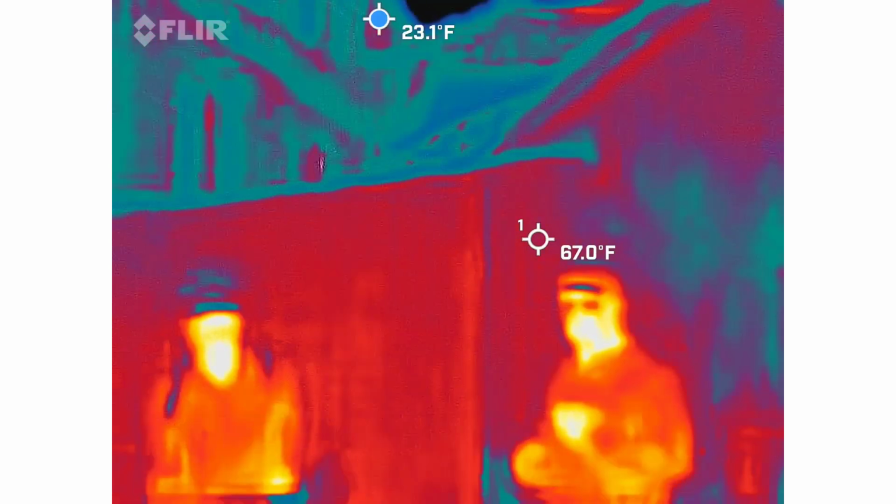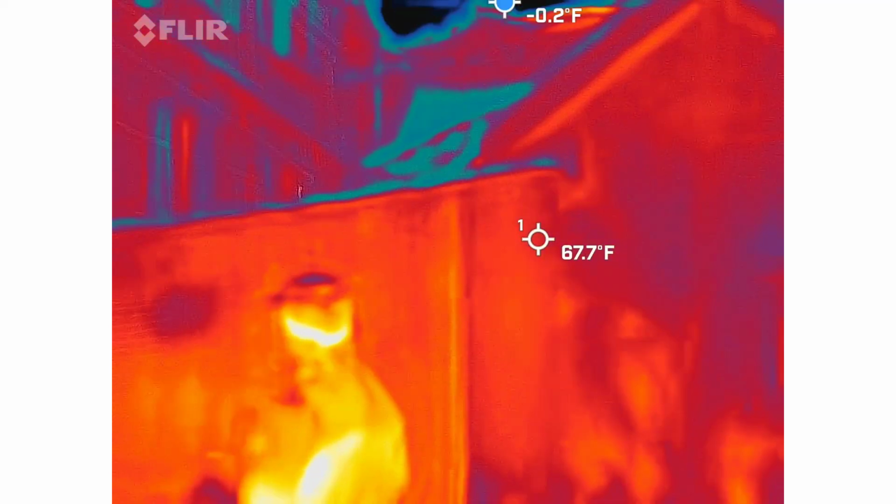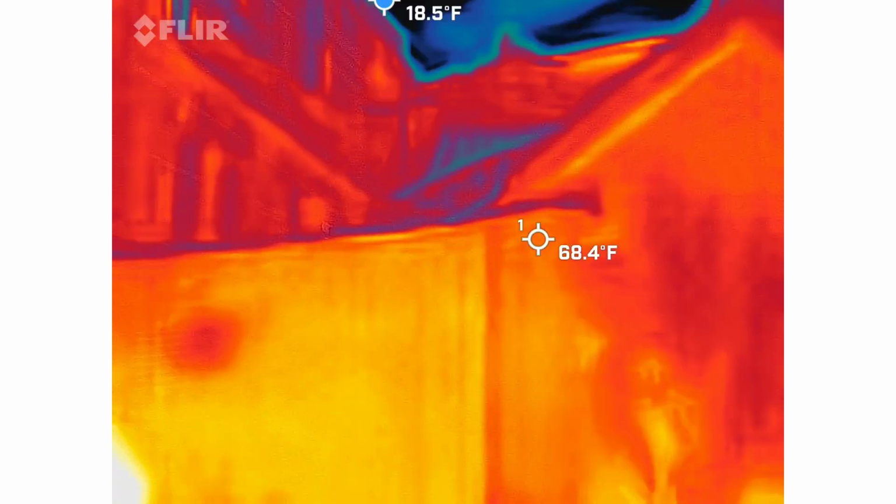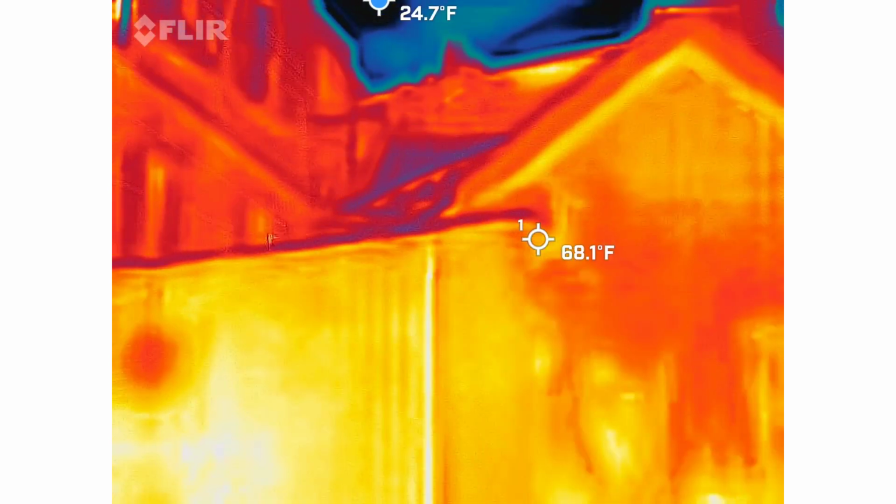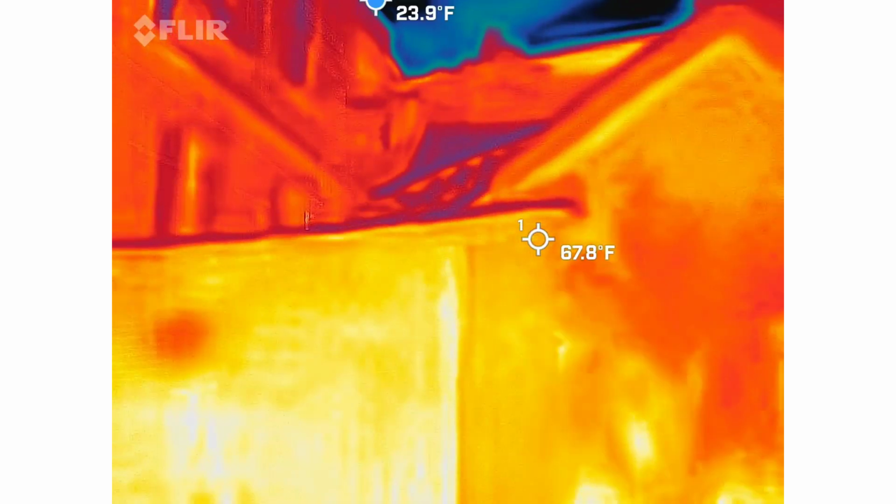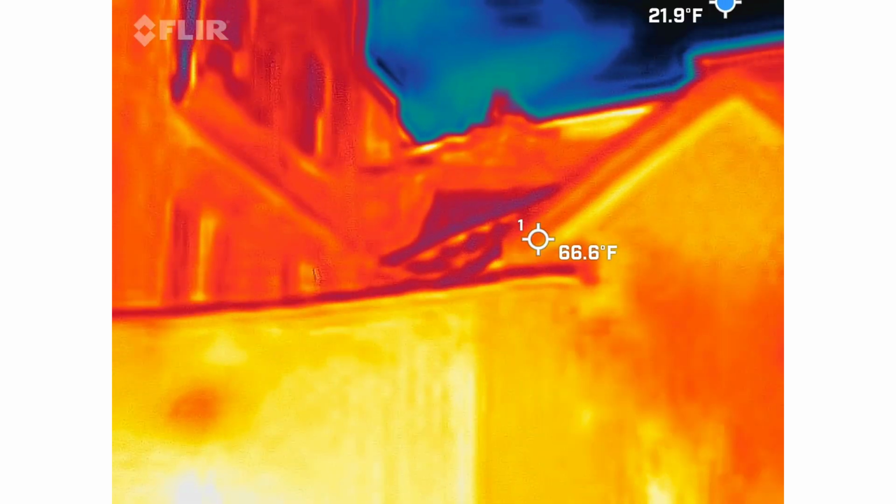What do you got? So I was just curious, just going up there. And it's not really sky because there's sky up above this building. But you can see it gets in the teens right up in here, along the edge of the buildings. I didn't know if that was an anomaly. So it's still sky. Okay, it is.